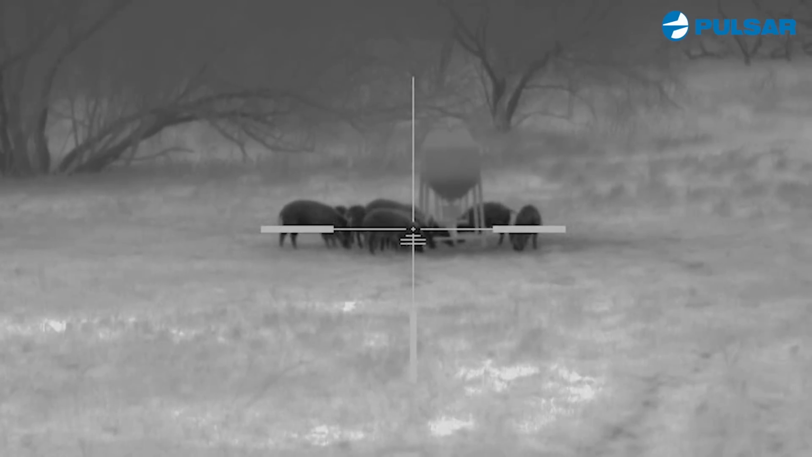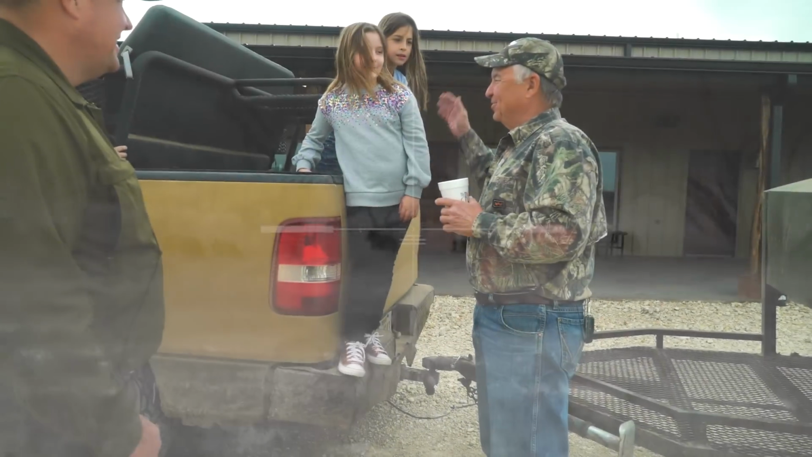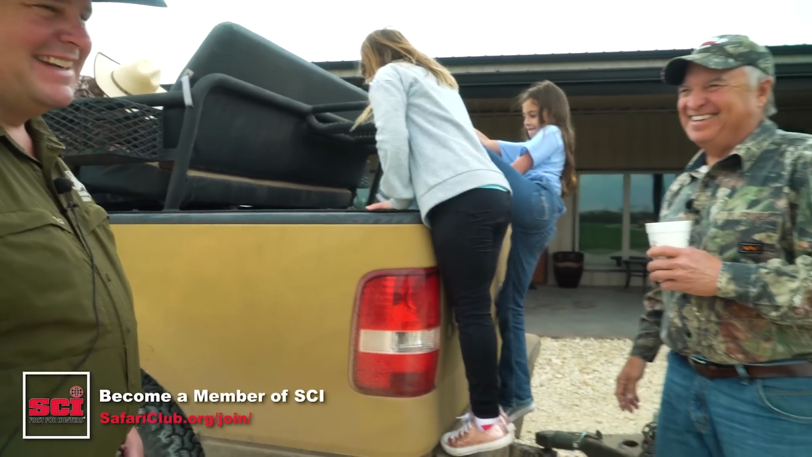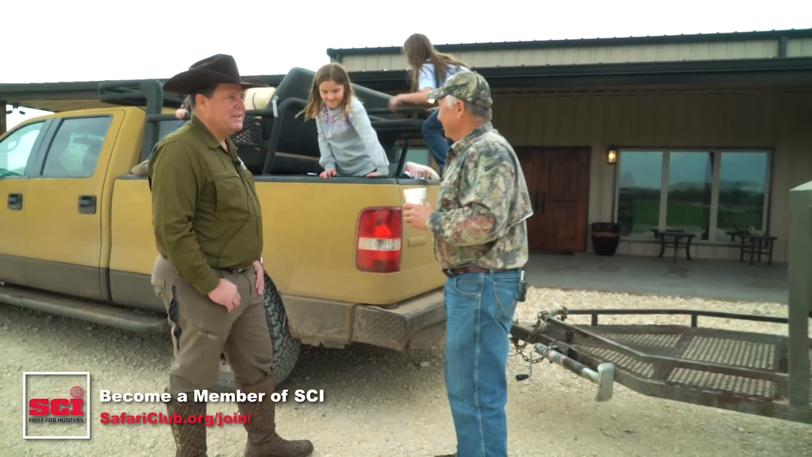This is another great trip. Hog hunting is one of those deals, just like any kind of hunting. It is what you make of it. And it's all about the relationship, not just between the hunter and the hunted, but between the hunter and the landowner. Being able to spend time with landowners, to build that relationship better and stronger, and to see the young kids out here who are going to take care of this land one day, I love it, and I'm grateful for the relationship that I've got with these folks.